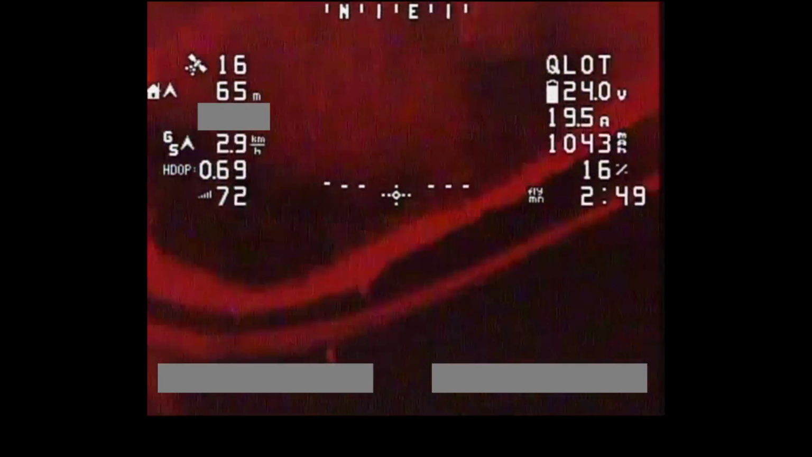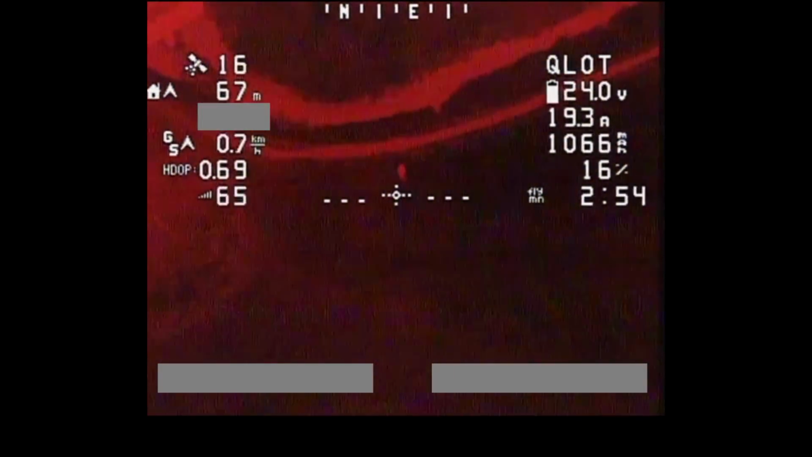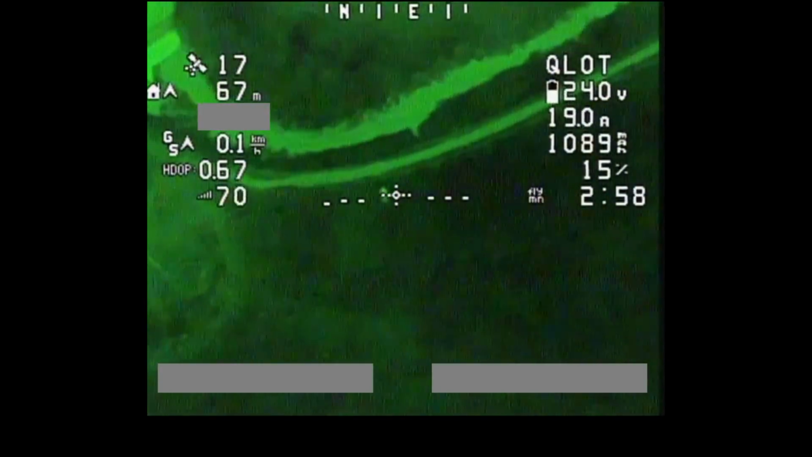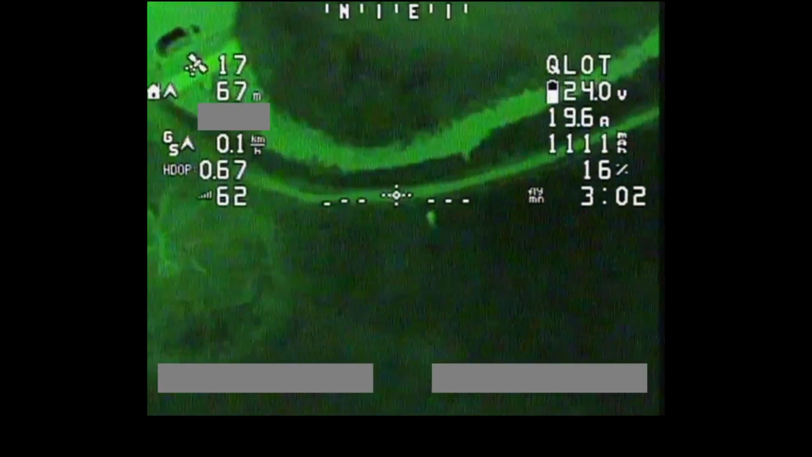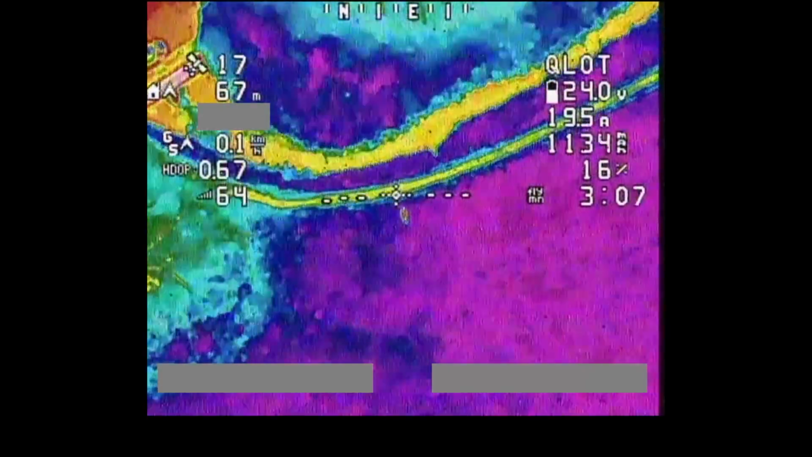See if that helps. Yeah, so that's the red colour palette. So the next one should be the green one. That looks so cool. Look at that. We will have a look around in a minute, but I just wanted to quickly cycle through all of them. So there's one of the full colour ones.